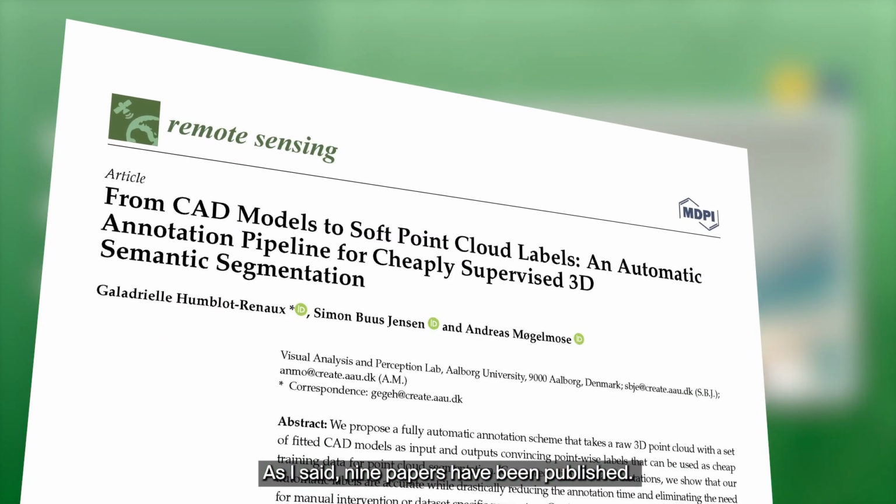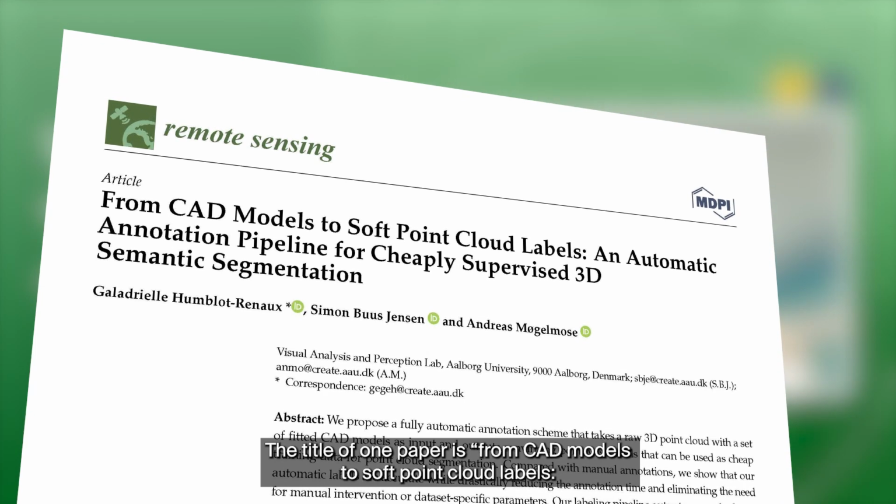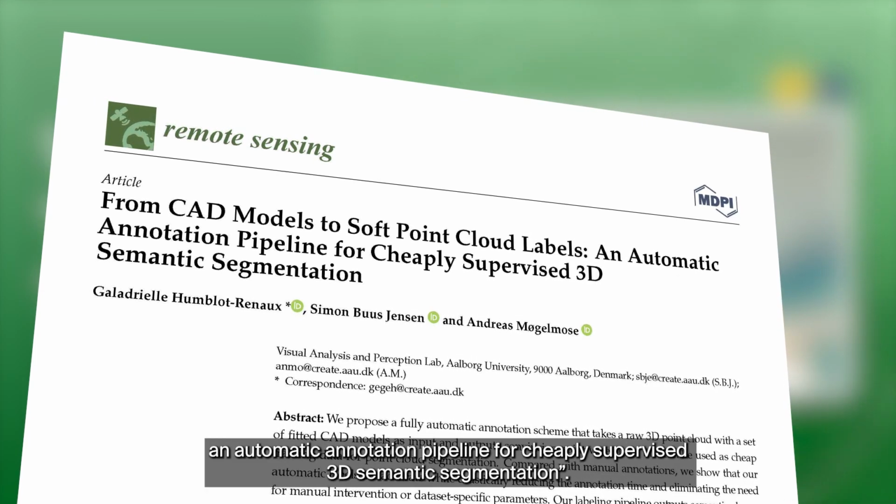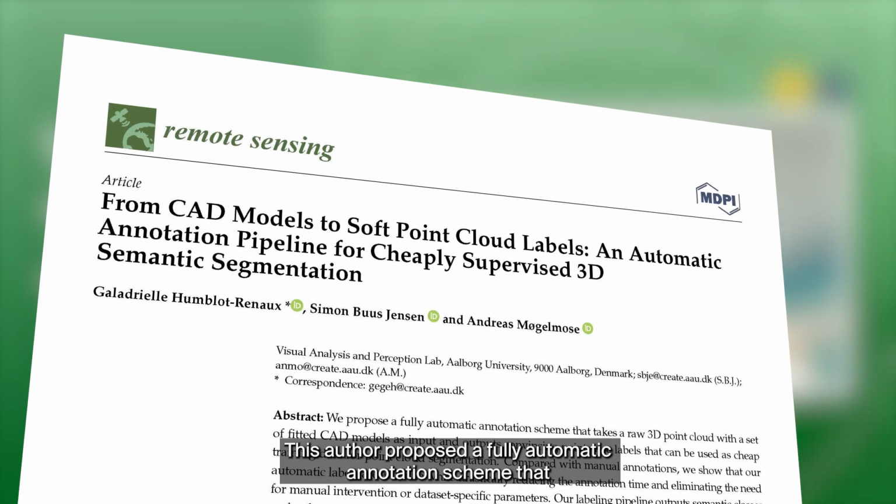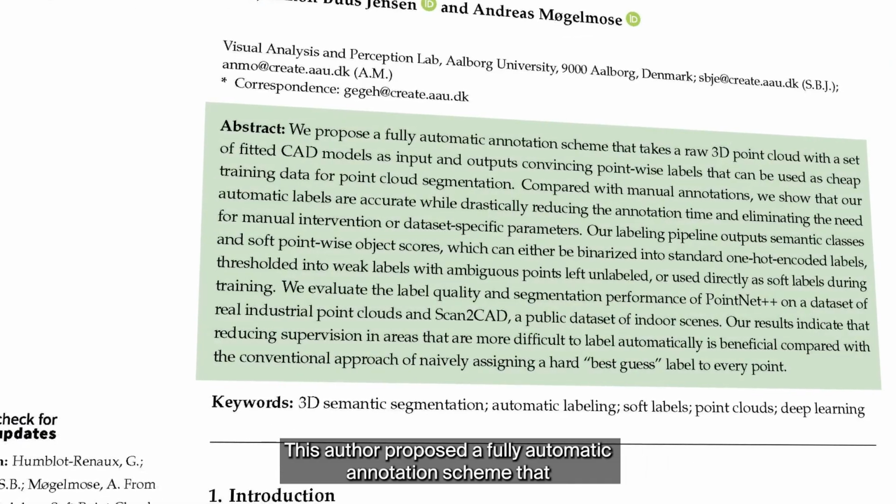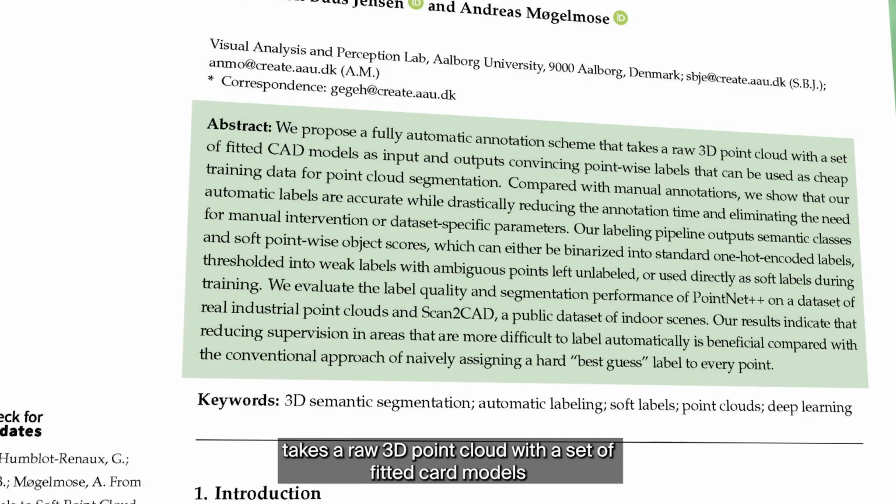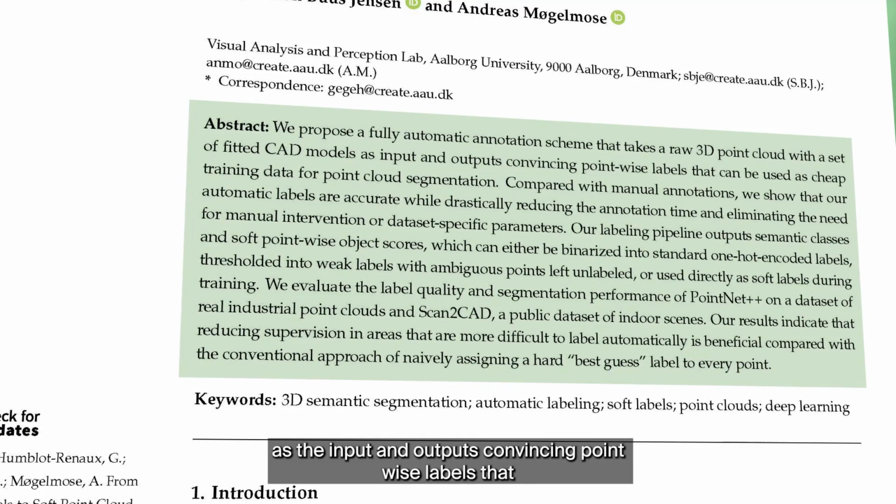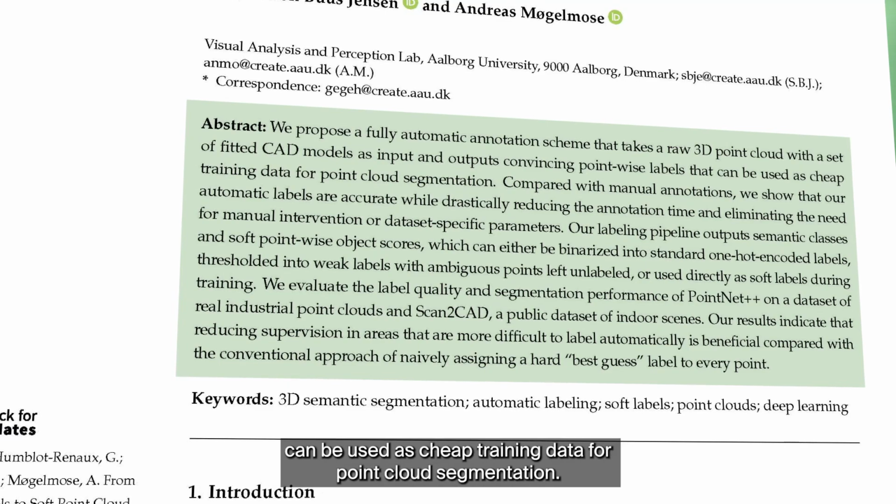The papers that have been published: the title of the first is From CAD Models to Soft Point Cloud Labels, an automatic annotation pipeline for cheaply supervised 3D semantic segmentation. The authors proposed a fully automatic annotation scheme that takes a raw 3D point cloud with a set of fitted CAD models as input and outputs convincing point-wise labels that can be used as cheap training data for point cloud segmentation.